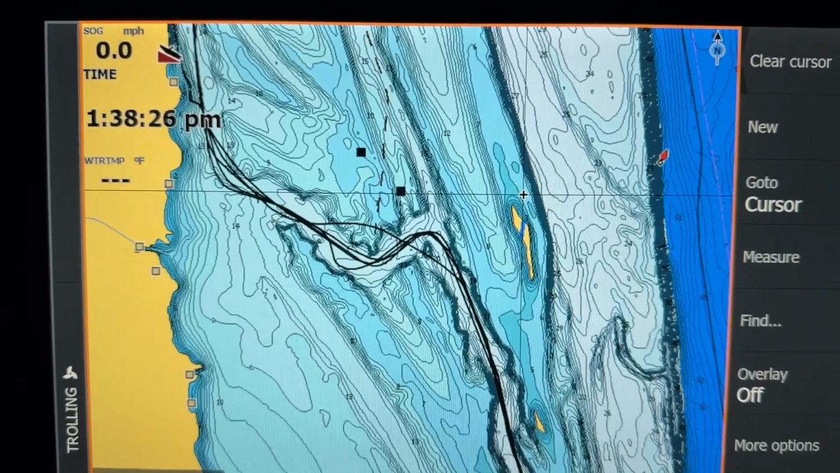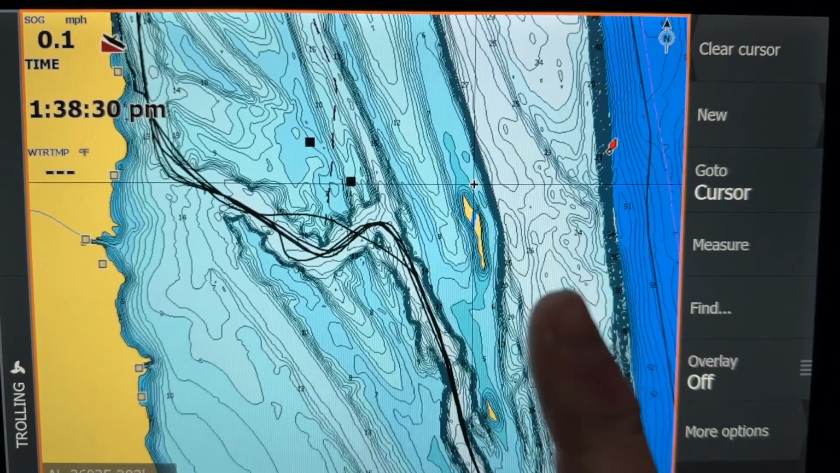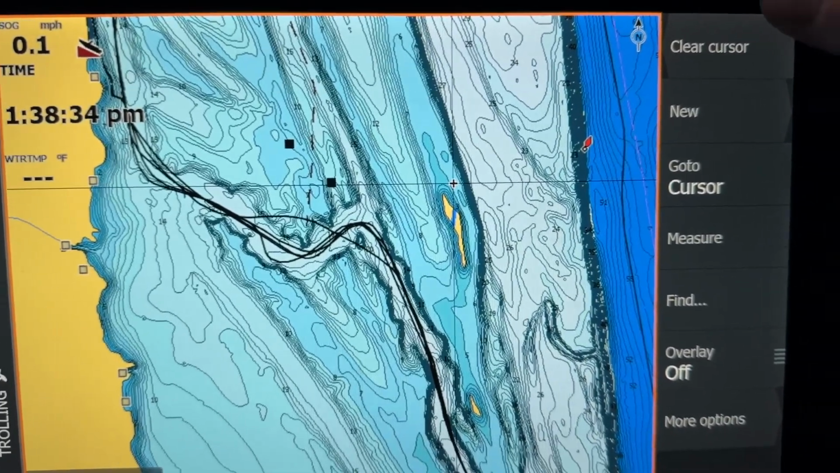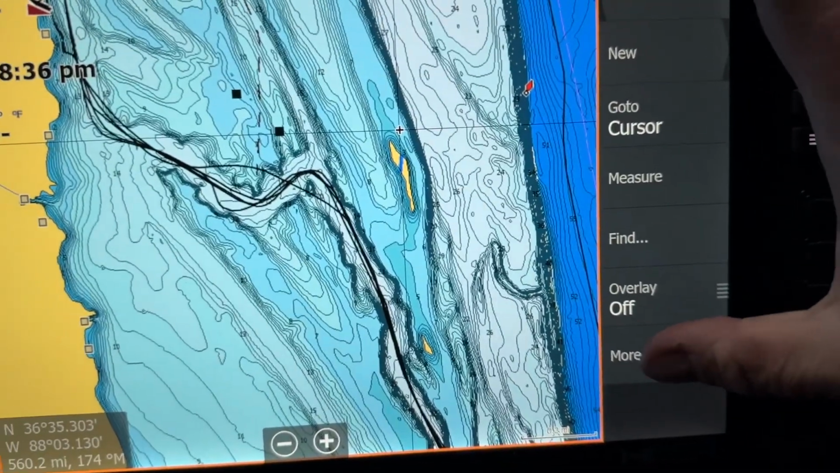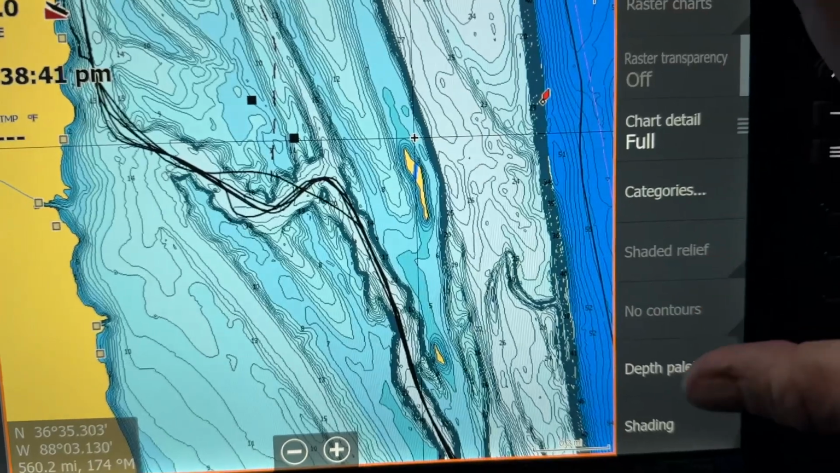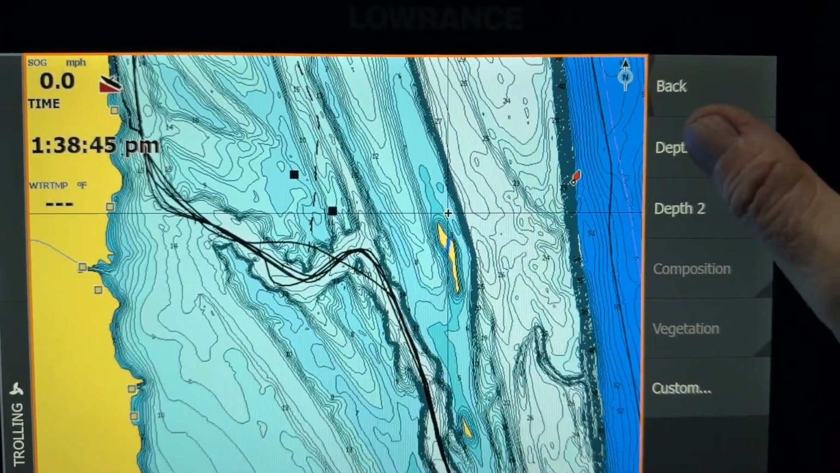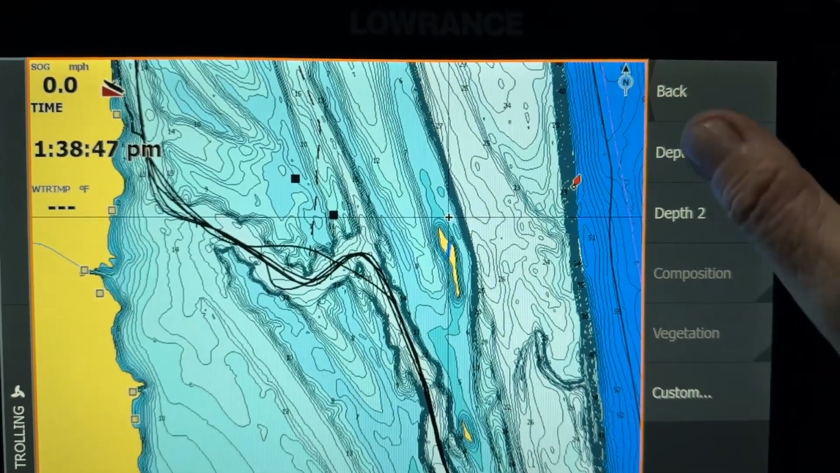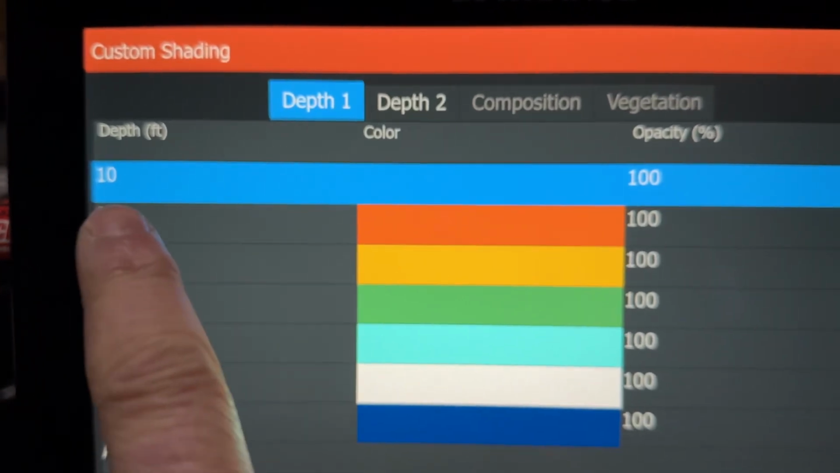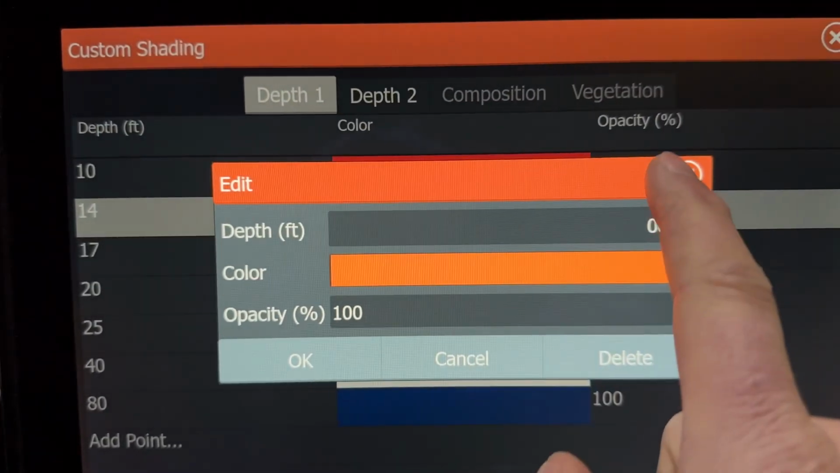And what I mean by that is I'm going to switch over to my color palette. This is just the standard shading, but remember the water was 5 feet low. In this case, if I go down here to my chart options, and then scroll down to shading, I've already made a depth palette. So why don't I show you, let's turn on the custom mode and I can show you what I did. So the first range, 0 to 10 feet, I made red.